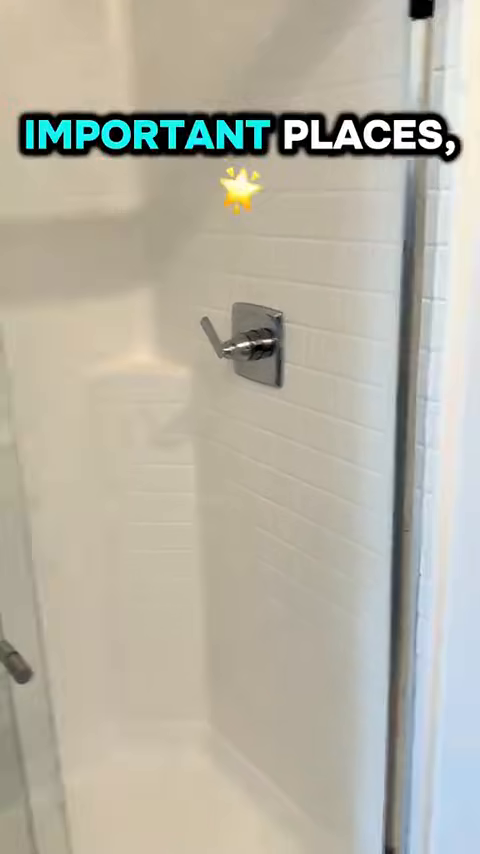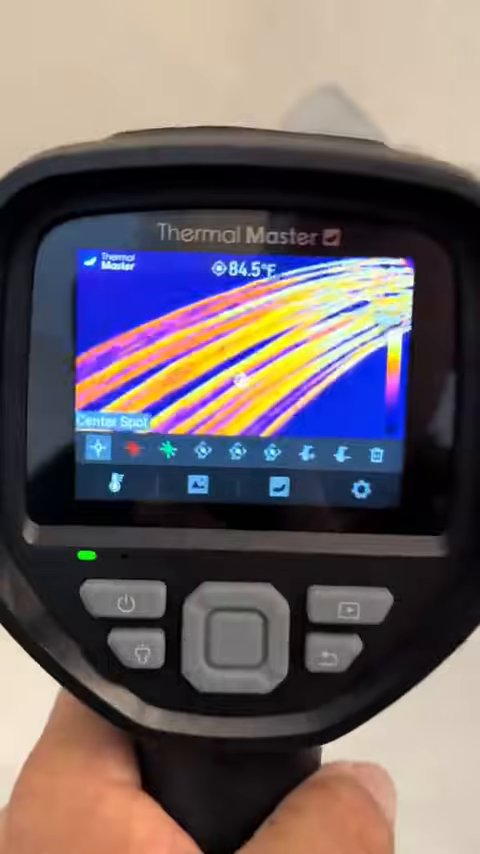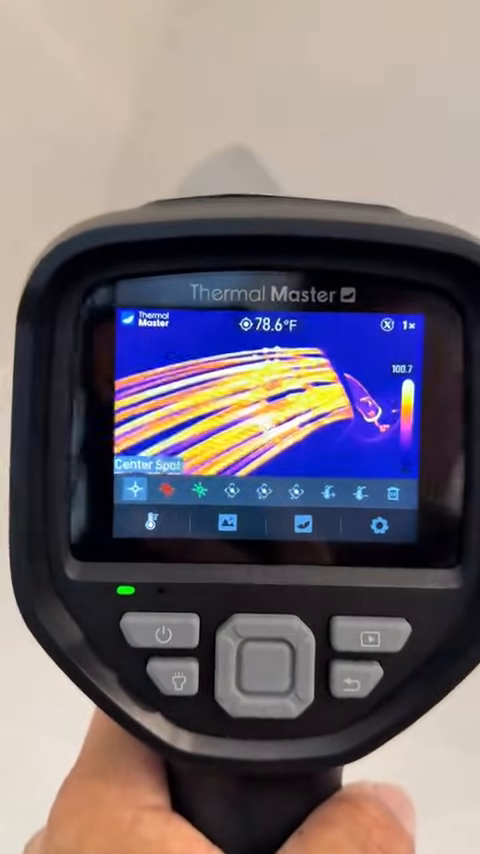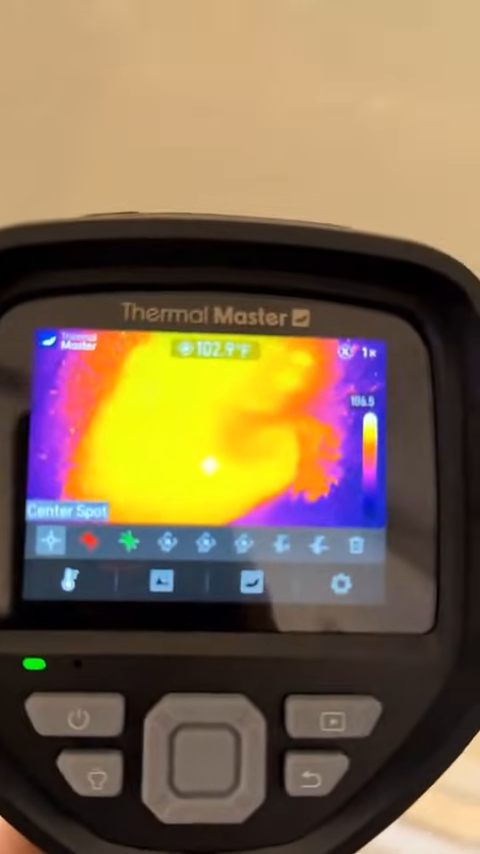Now, one of the more important places, I think, is to make sure that we have good hot water delivery at our showers. It's just amazing how well thermal imaging will pick that up. No leaks, and we are producing good hot water.